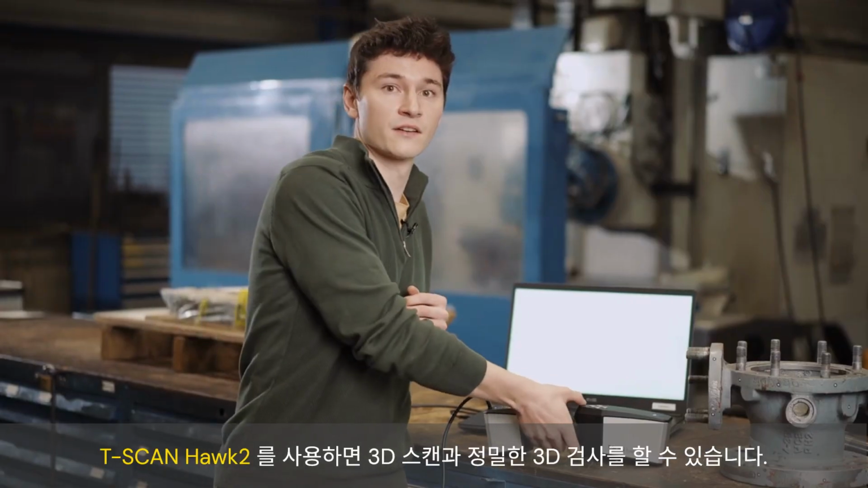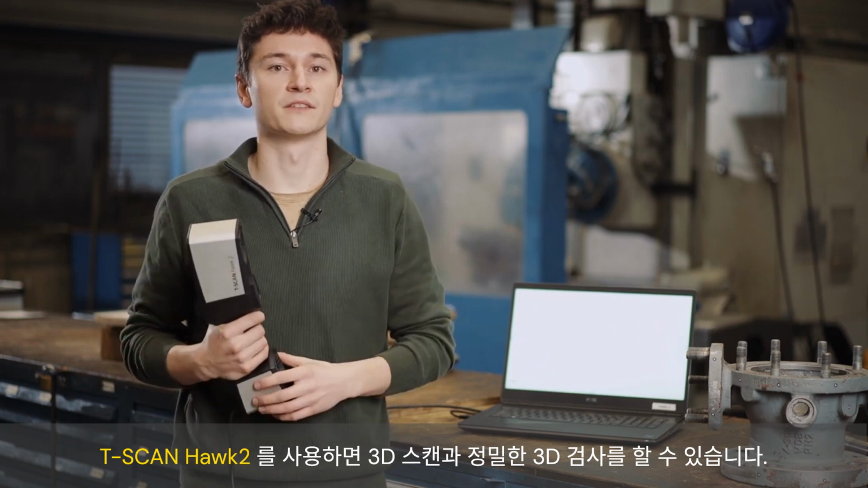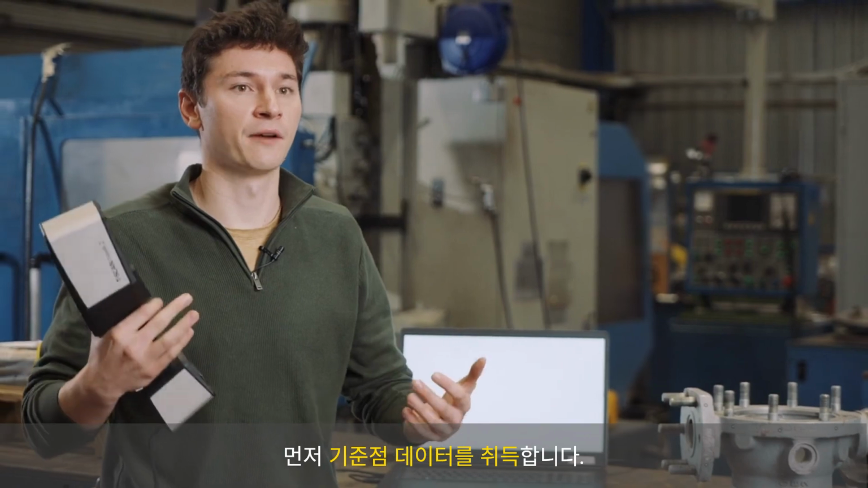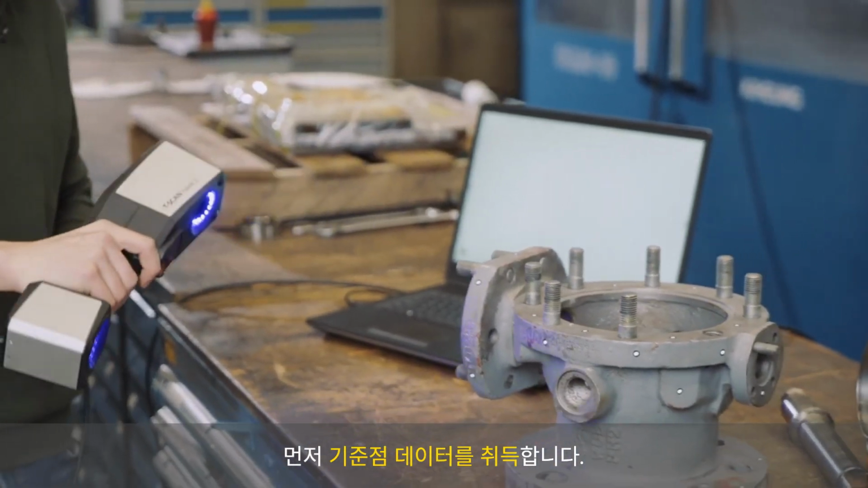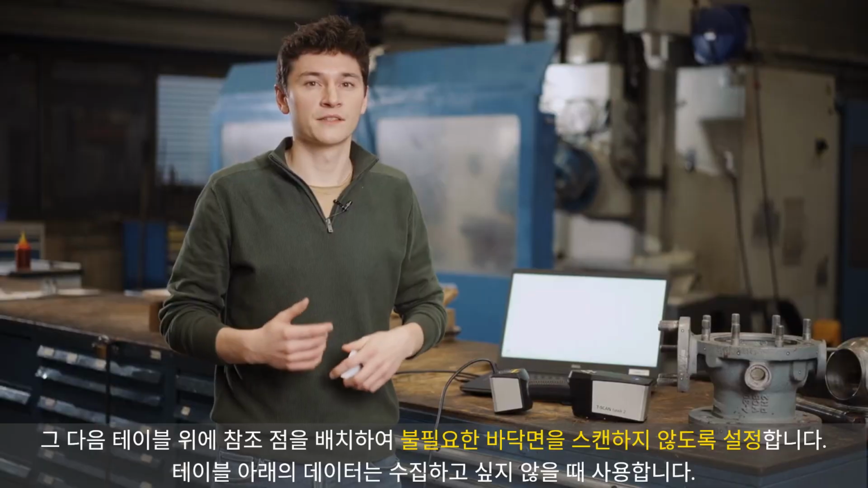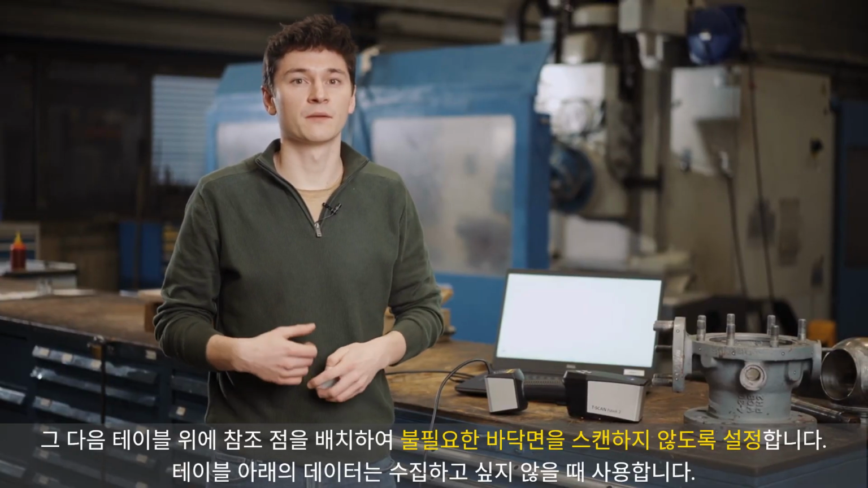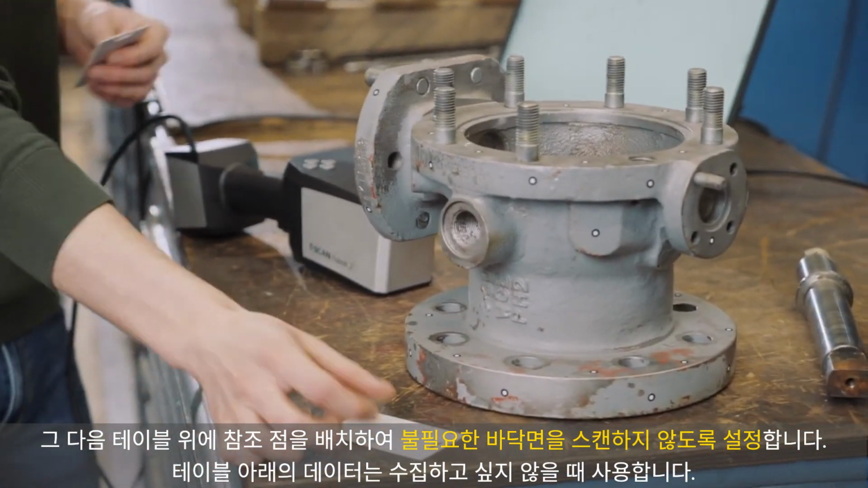By the use of the T-SCAN Hawk2, we can perform a 3D scan and a complete 3D inspection. I will start with collecting the reference points. Next to this, I also put some reference points on the table so these points can be used to define the background plane. We do not want to collect data of the table.